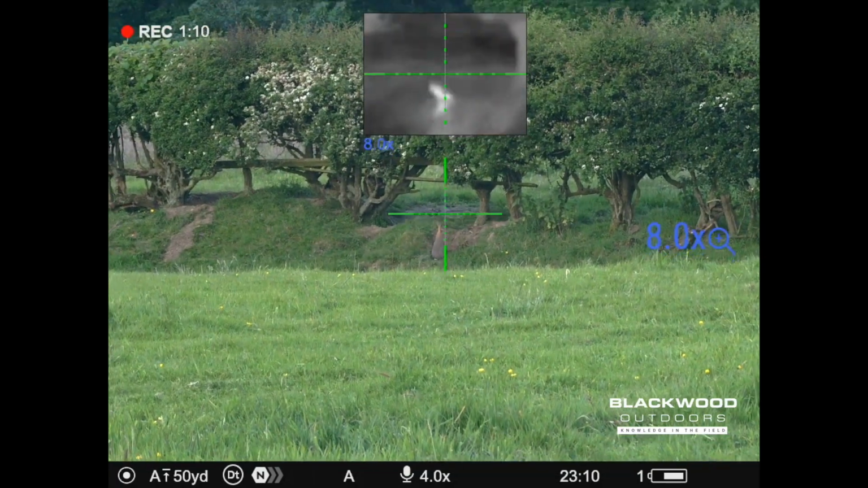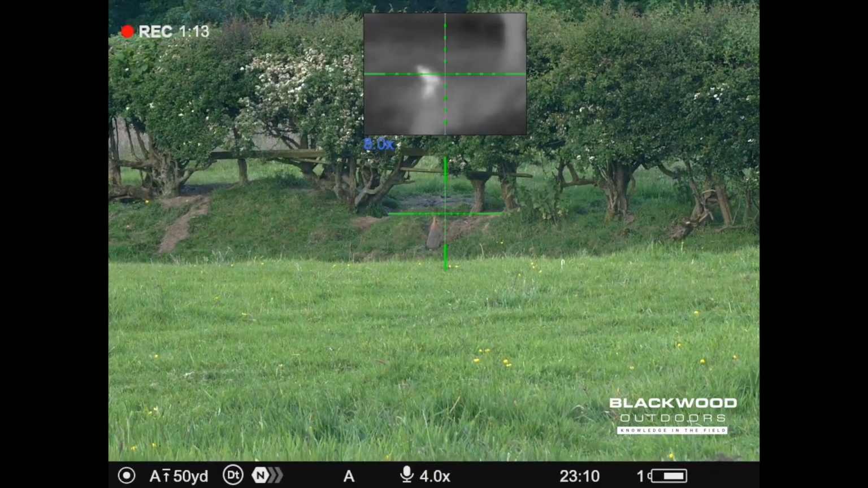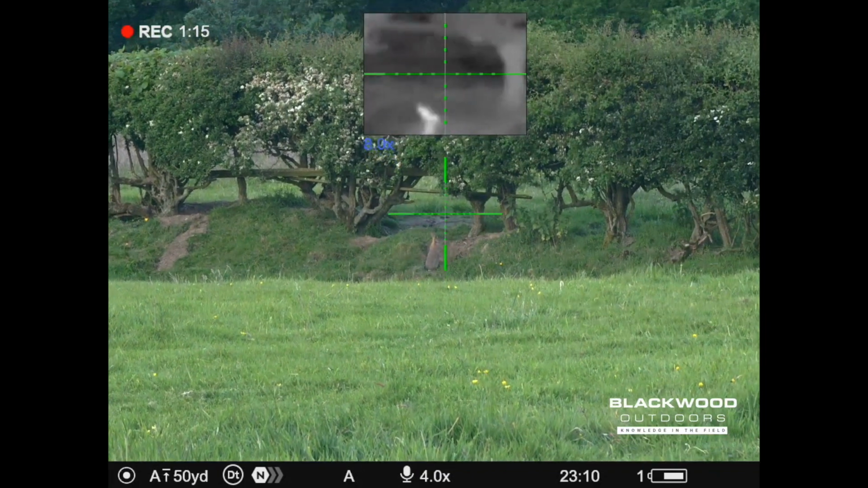So what I do after this, I go around and I set the device up. It just needed a little bit of adjustment. It was about an inch to the right. Fine tuned it, and then it was fine for the rest of the shots.